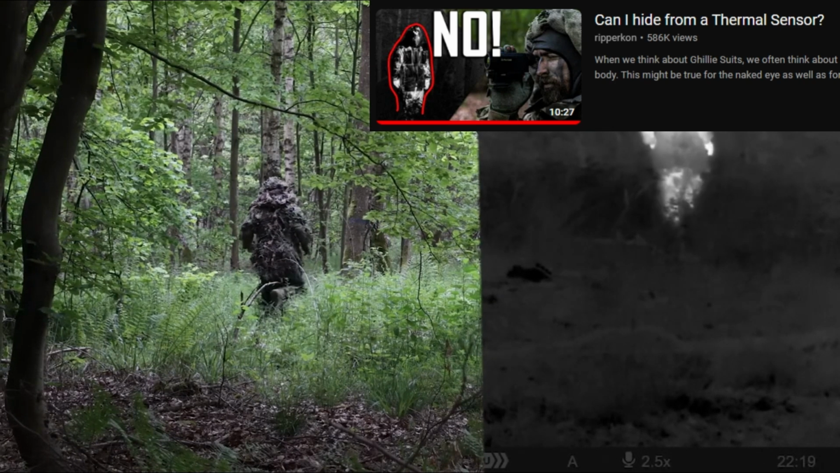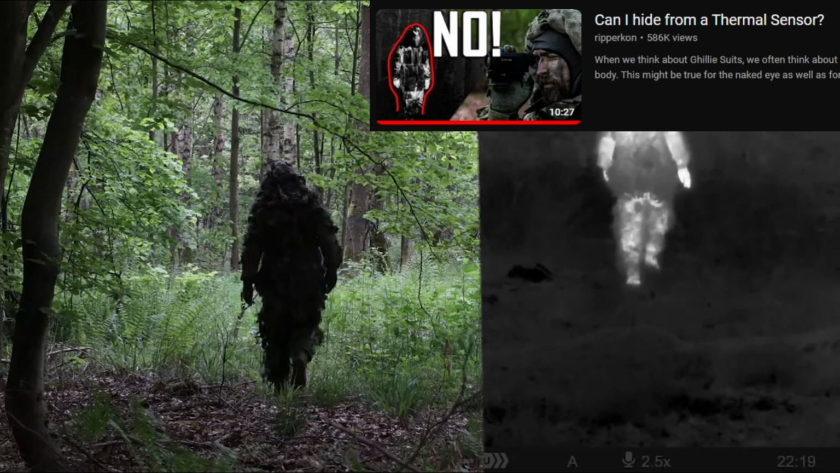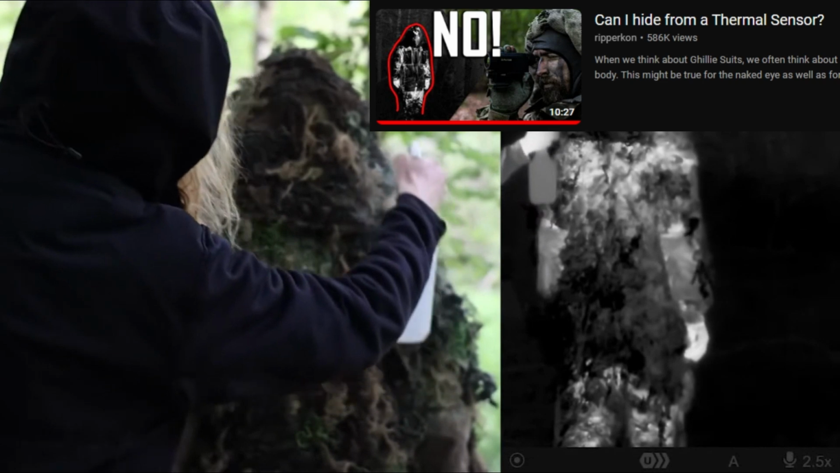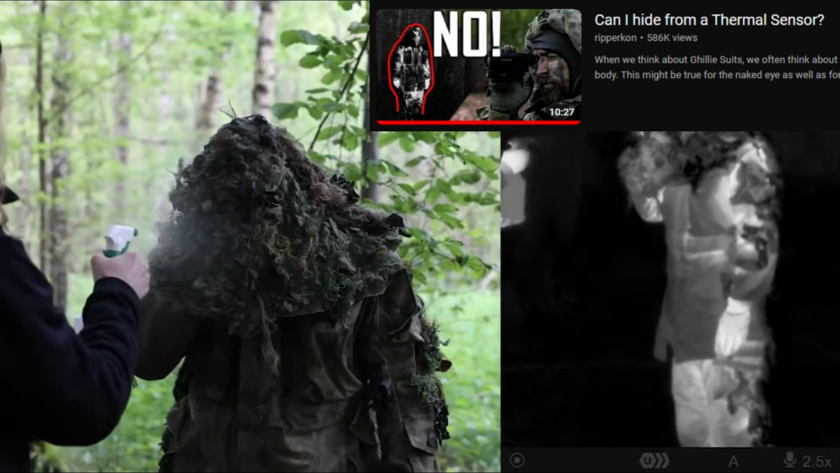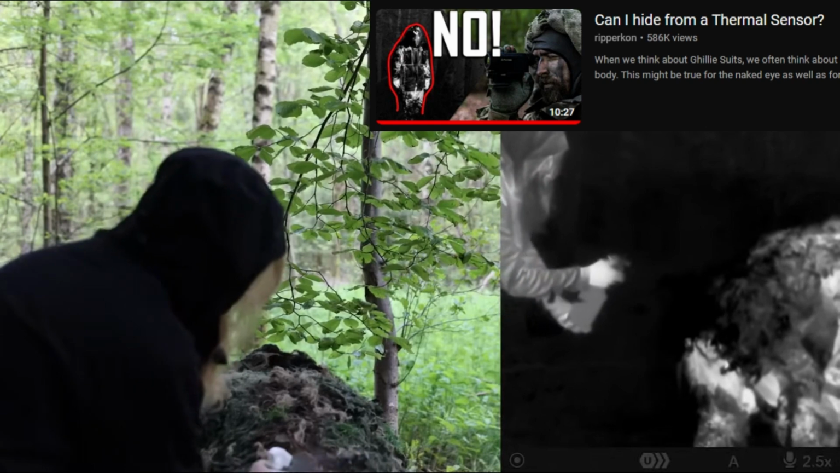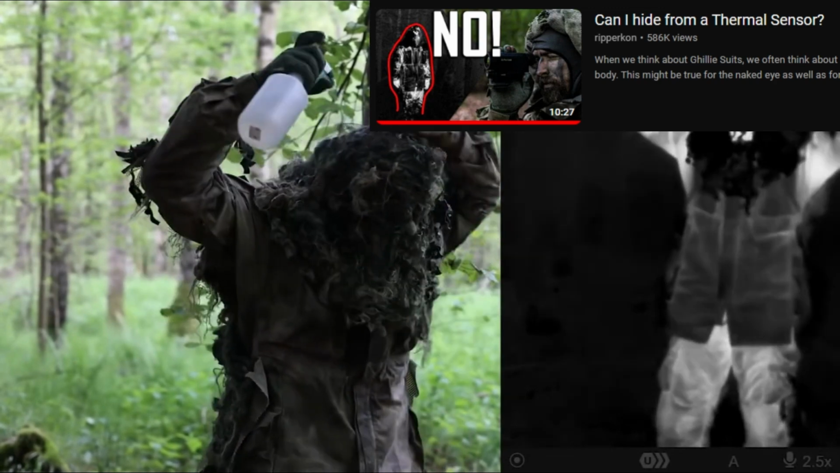You can avoid heating up by insulation, which will be annoying in summer. You can add some ventilation, or let's try to cool it down with water. So here we just spray some water on the ghillie suit. The water cools down the material almost immediately. But of course you cannot always carry water around and cool down your ghillie suit from time to time.